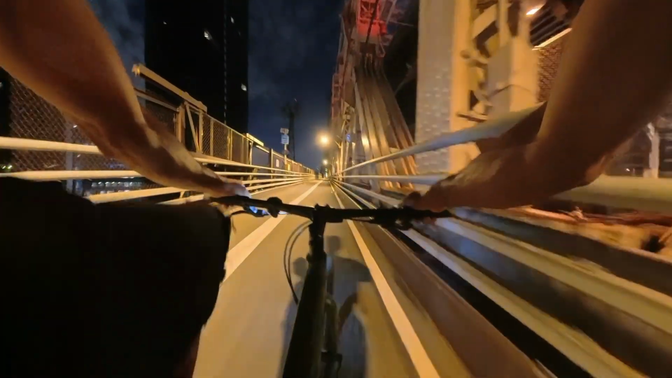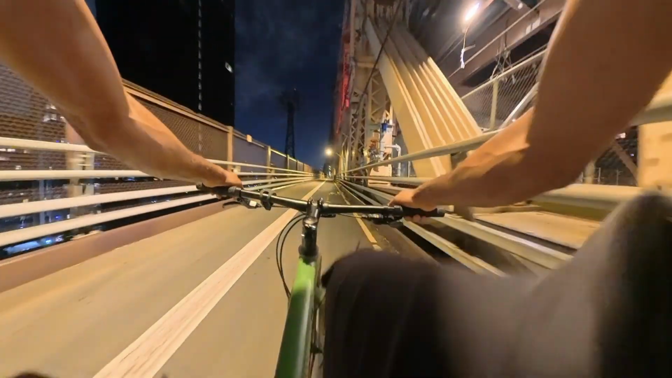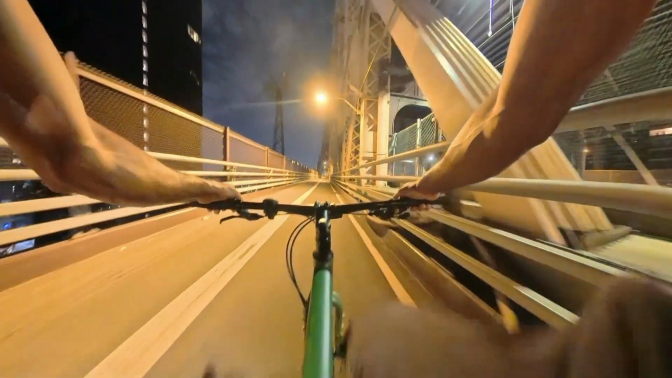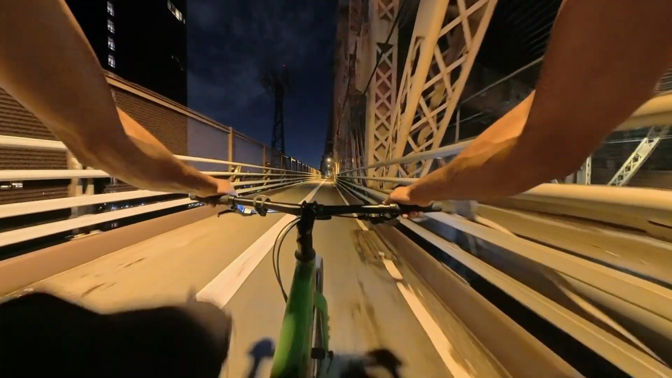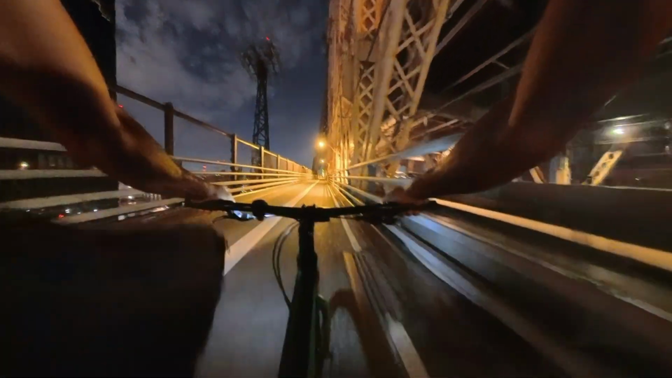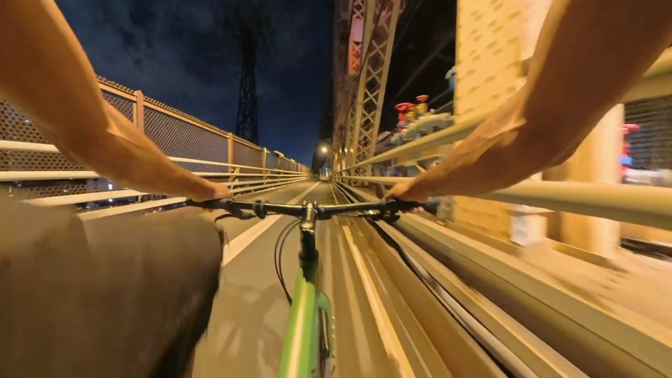Whew. My legs are burnt. I'm just sitting down right now. I got nothing. I gotta take 2 days off of riding, cause I got nothing right now. But riding over the bridge at night is nice too.